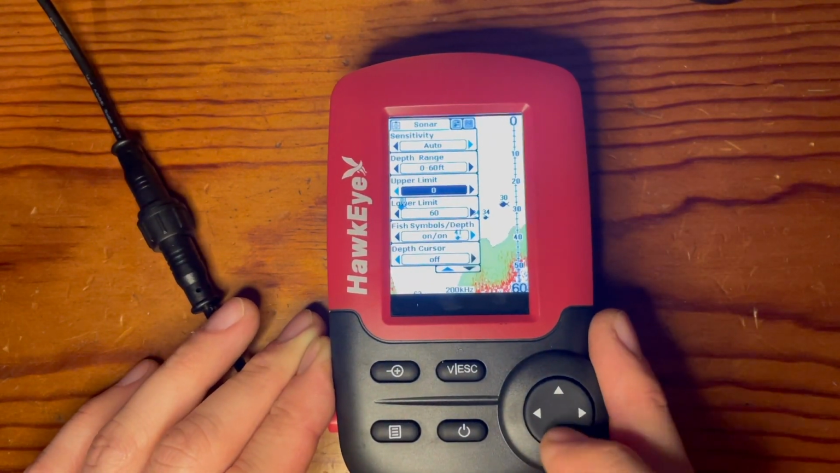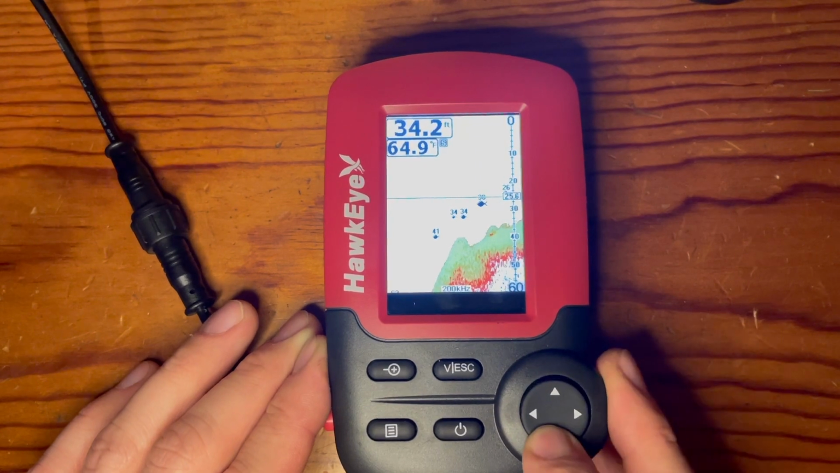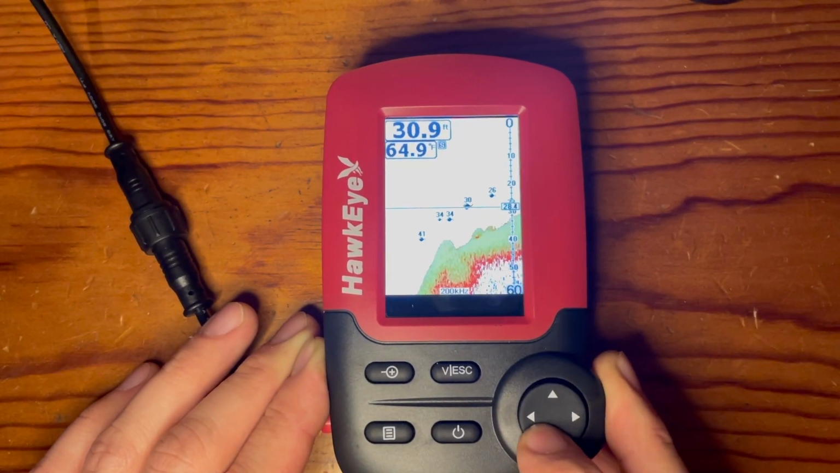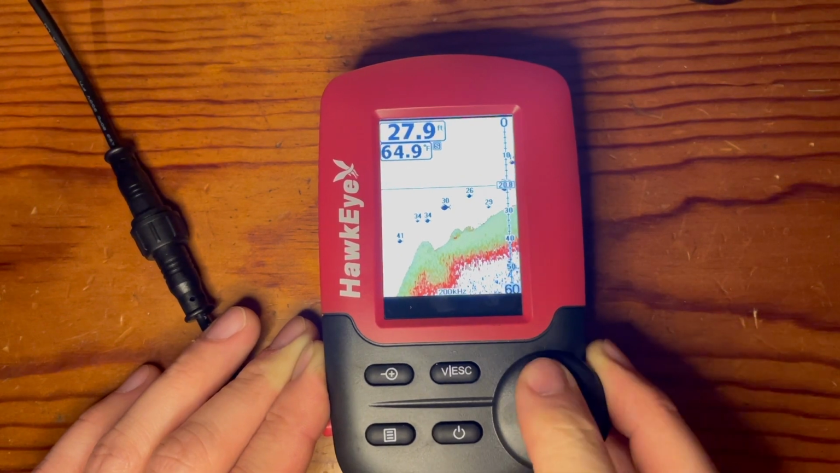And then once that depth cursor is on, you can then manually move it up or down with the up or down arrows here. So that fish is right around the 30 mark. You can try to pinpoint it a little better, prospecting for different locations depth-wise.